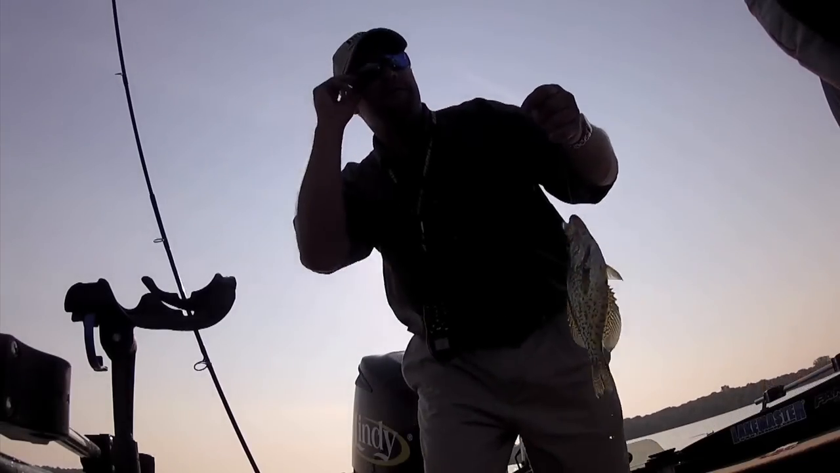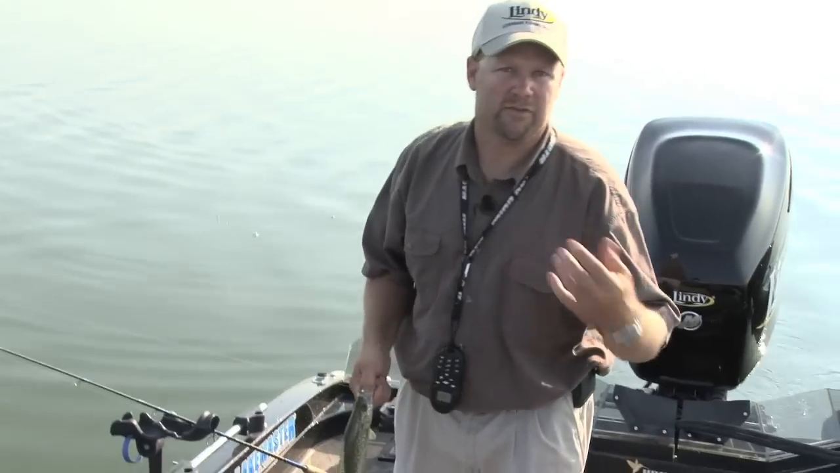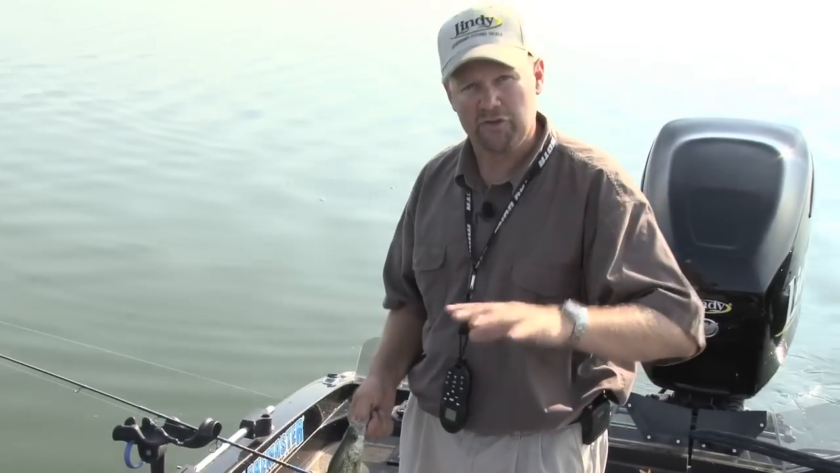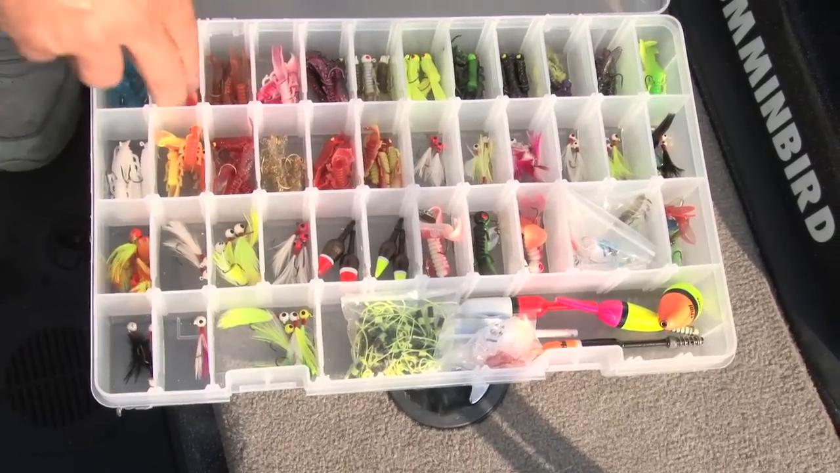But now if I'm fishing out over deeper water, let's say I'm on a lake where I've got a basin that's 15 feet deep, that's where I'm gonna fish these suspended fish. I'm always gonna start about halfway down, but there, I'm probably gonna go to about a 1/8 ounce jig. So just keep that in mind.